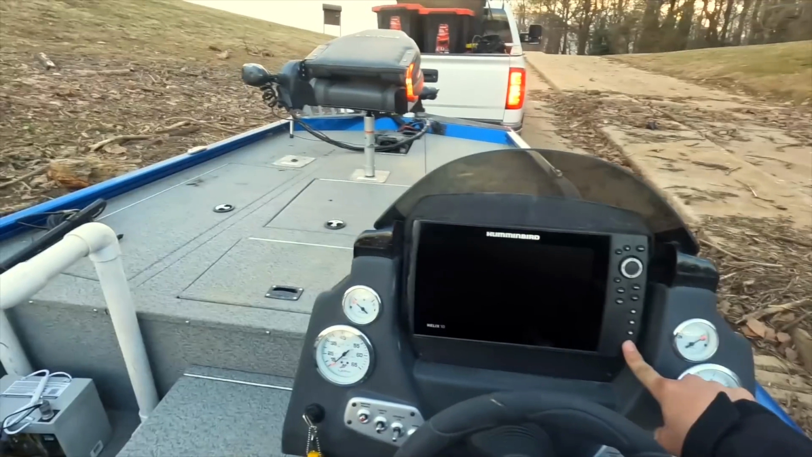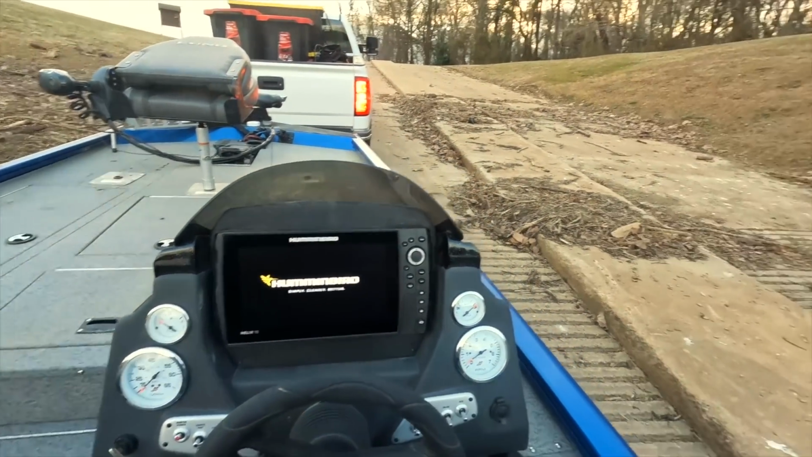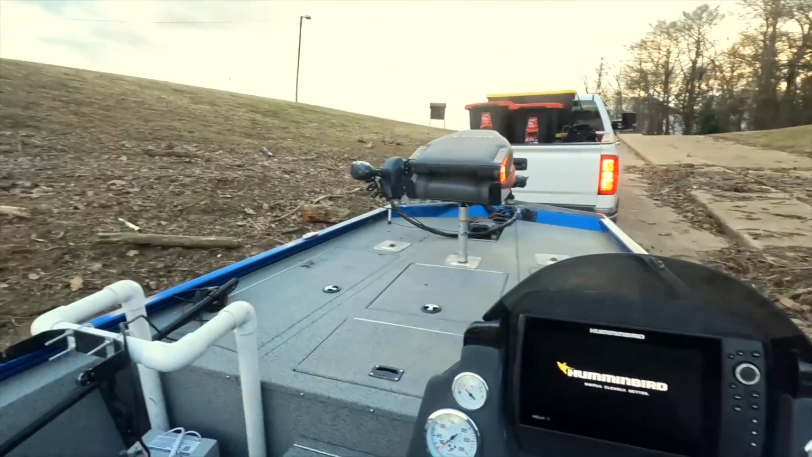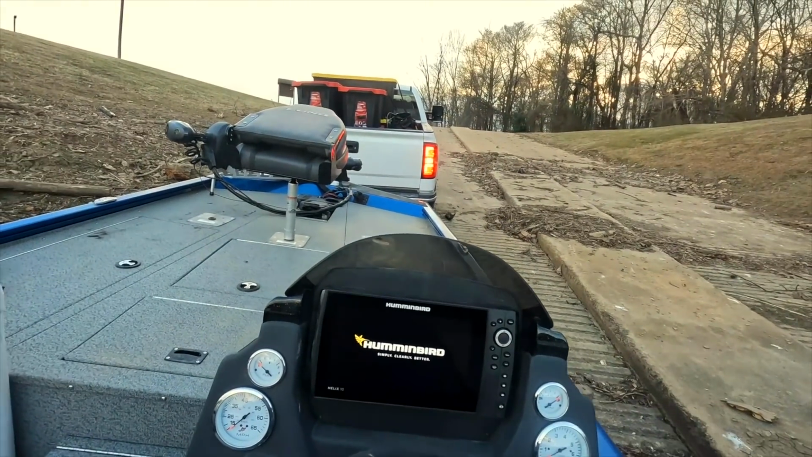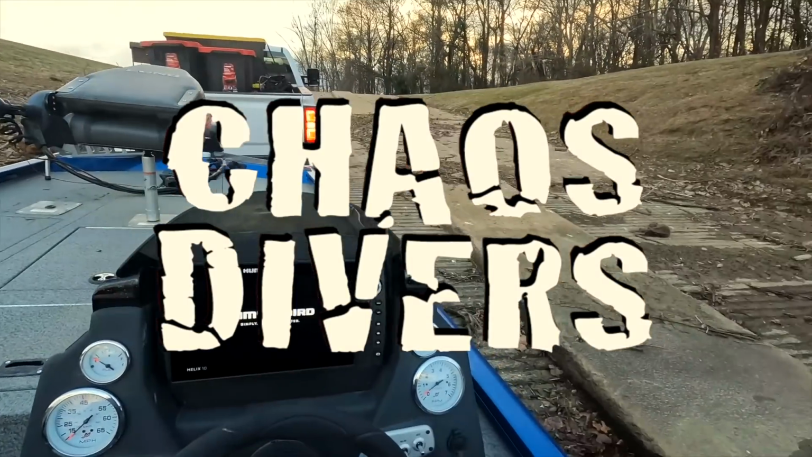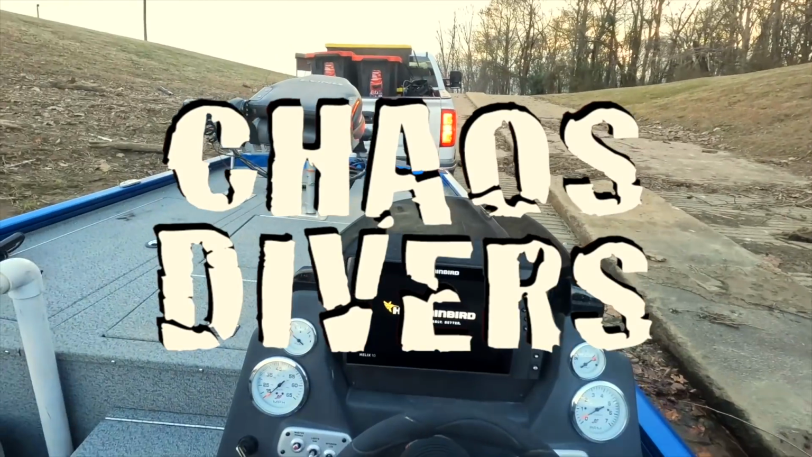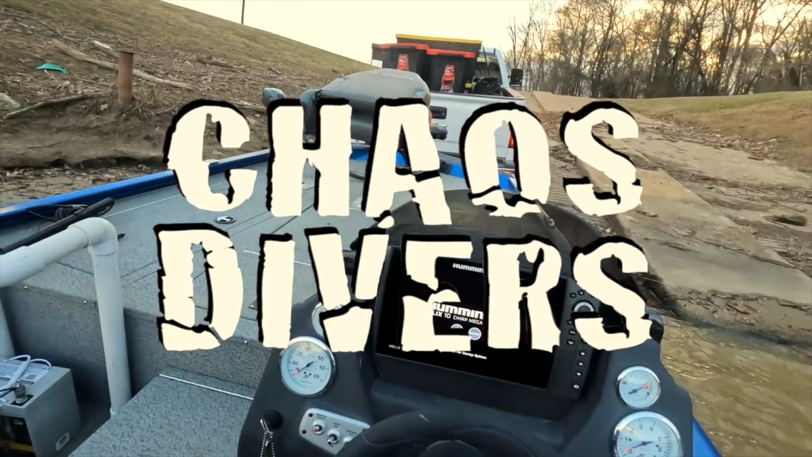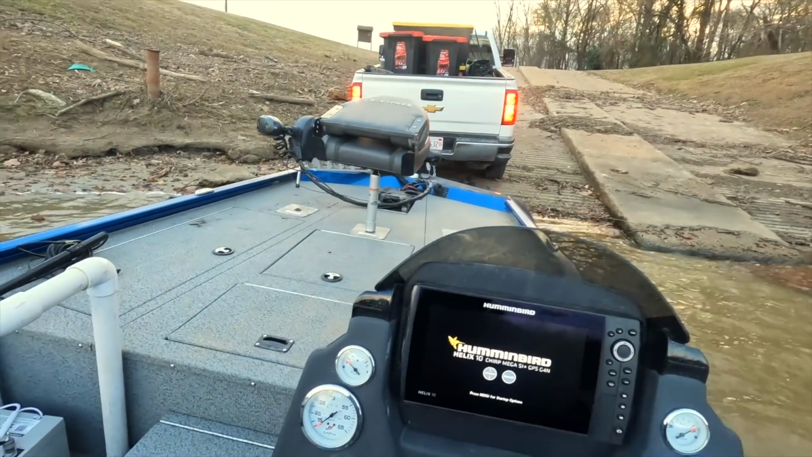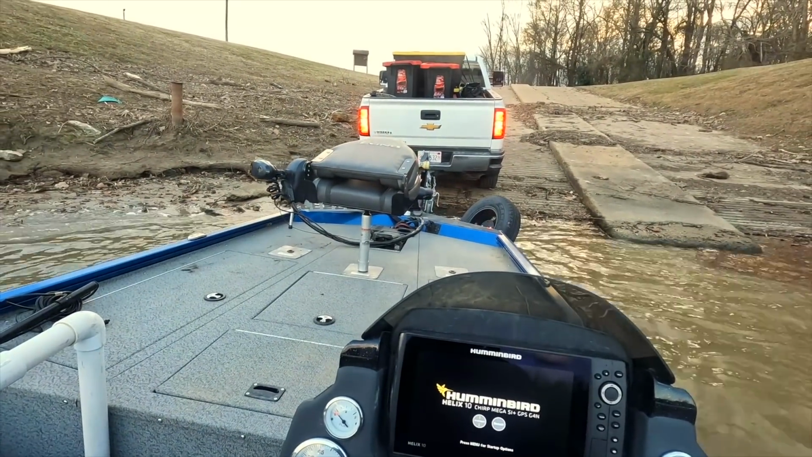So this spot here, sorry, it's super cold. This spot here, where I'm at, is less than a mile away from the location of the suspected last seen area. So we're gonna see if we can find him.